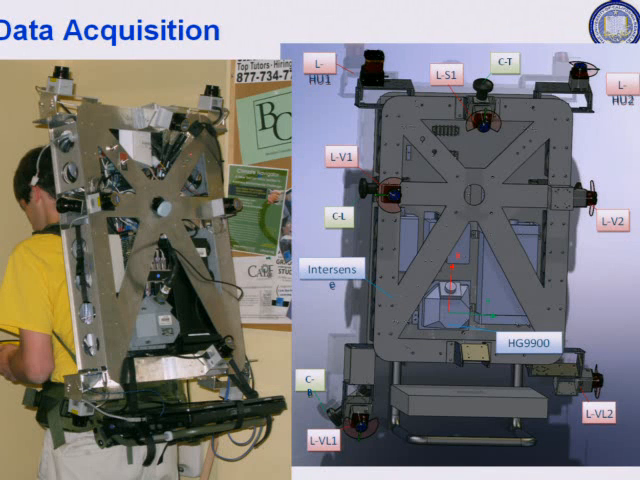So here's a picture of the backpack. This time Matt Kahlberg is carrying it. And here are the various sensors. The L stands for laser. The C stands for camera. The orientation measurement unit, InterSense, which is a tiny thing, is here.